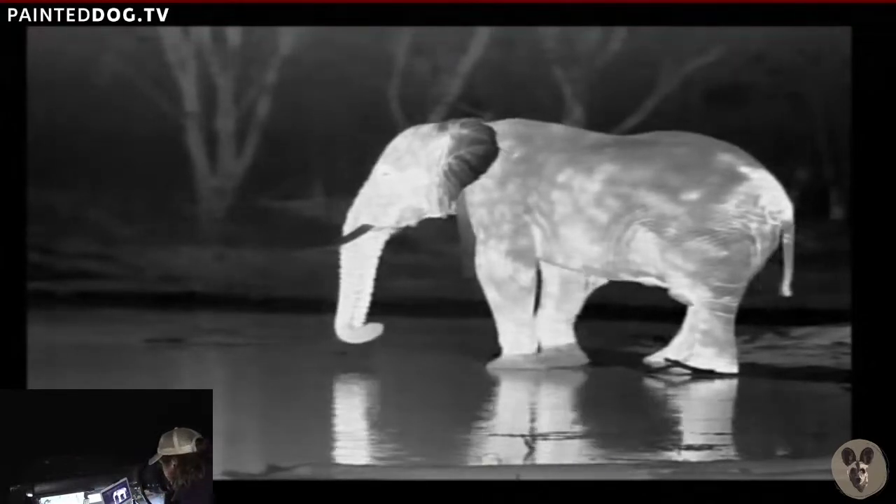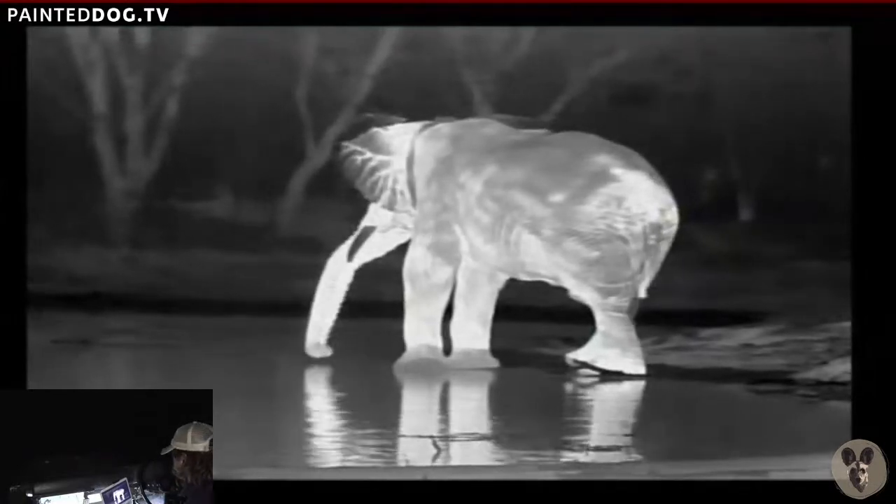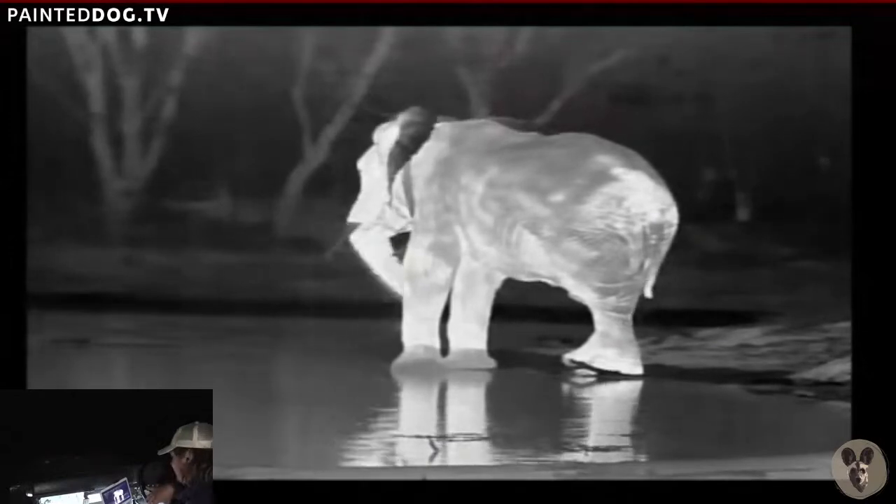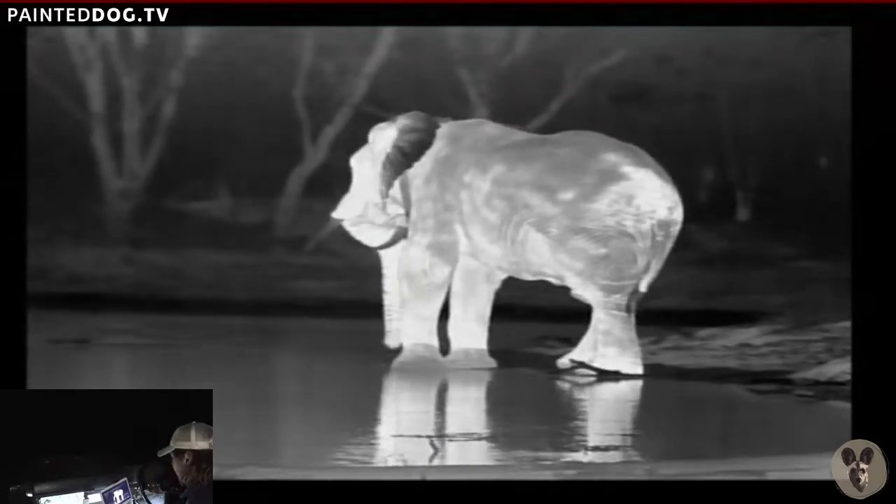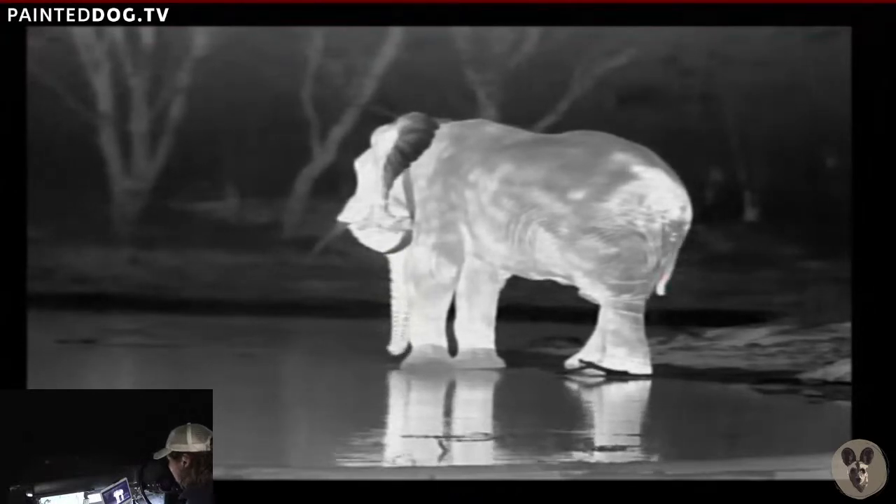Isn't this absolutely amazing? I always wonder when they stop like that, is he thinking, okay, I'm done now? But when he's got his trunk resting over his tusk, it seems to be like they are. He's contemplating life.